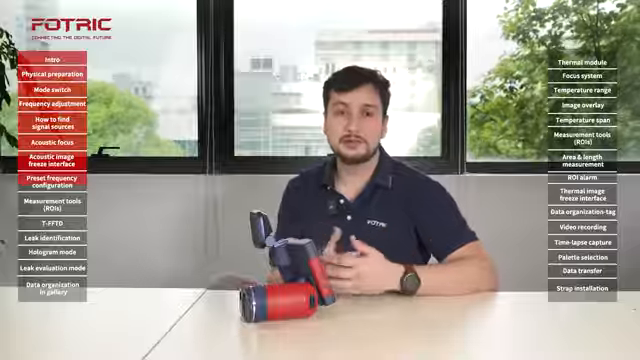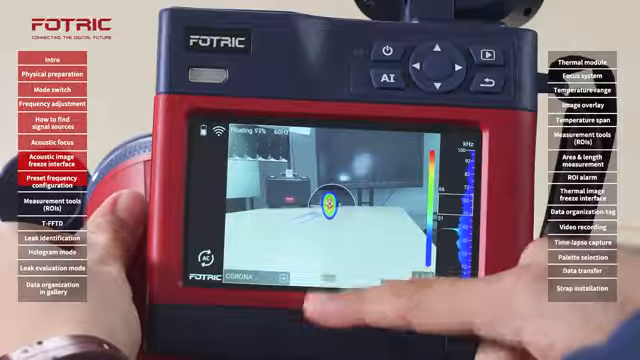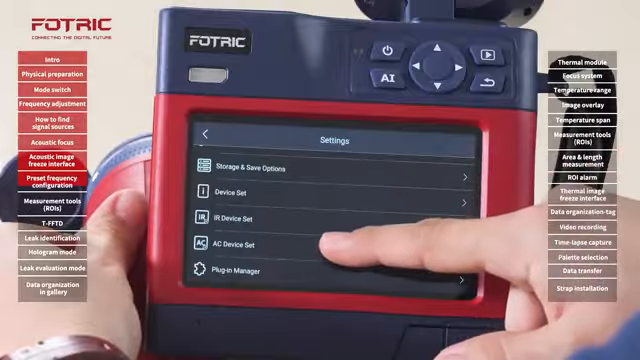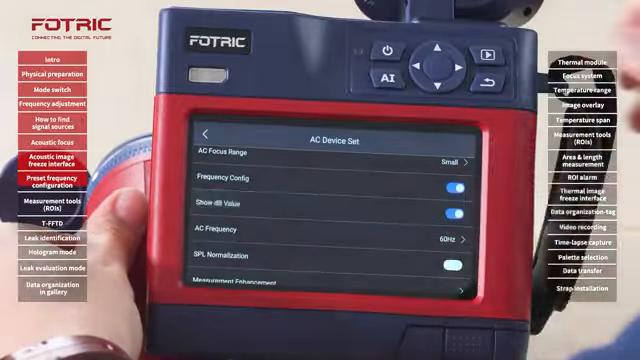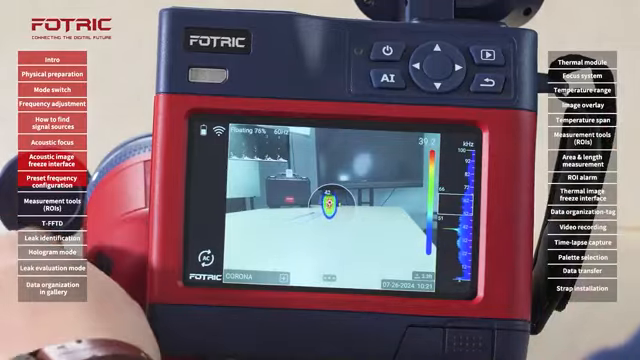Another important key measurement when I'm doing an inspection is the level of intensity, amplitude, or decibel levels of a given problem. This will help me to determine what's going to be the priority during the maintenance and repair process. So let me show you how to do that. We're going to go on the settings, and I will ask the acoustic device to show the decibels value of a given signal. Right now it's giving me a signal of 40.